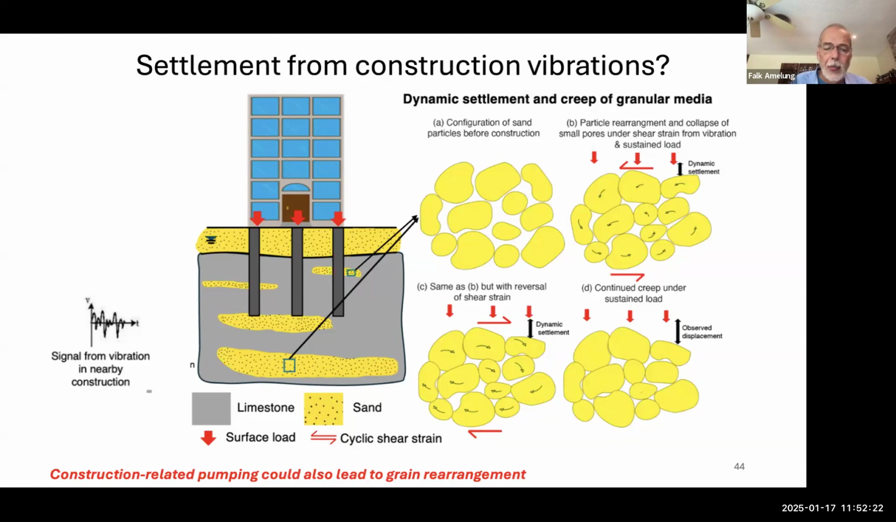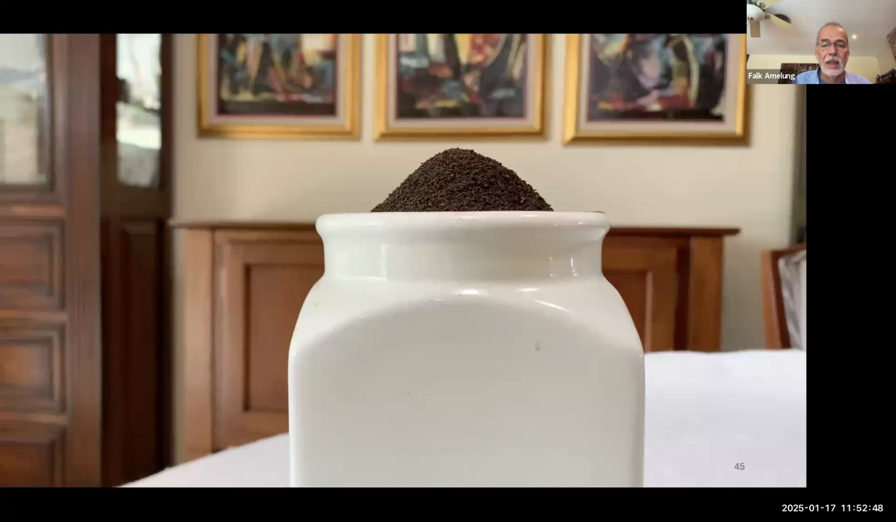If they pump, they're pumping like crazy, and the water flows towards the pump, a pretty heavy flow through the limestone, through the sand layers, and that can have a very similar effect as vibration. So you might be able to rearrange the grains through the water flow by pumping.